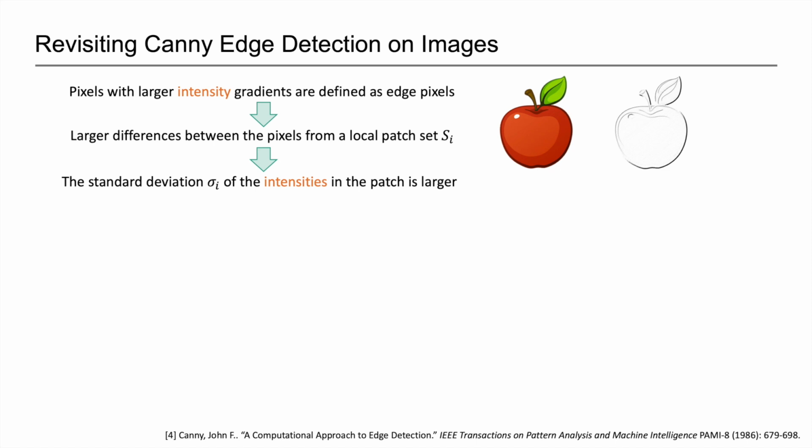We make the following observation: if there are large differences between the pixels from a local patch set, S_i, then the standard deviation, sigma_i, of the intensities in the patch is also high. Hence, an alternative method for edge detection is to select pixels whose patch sets have larger standard deviations.